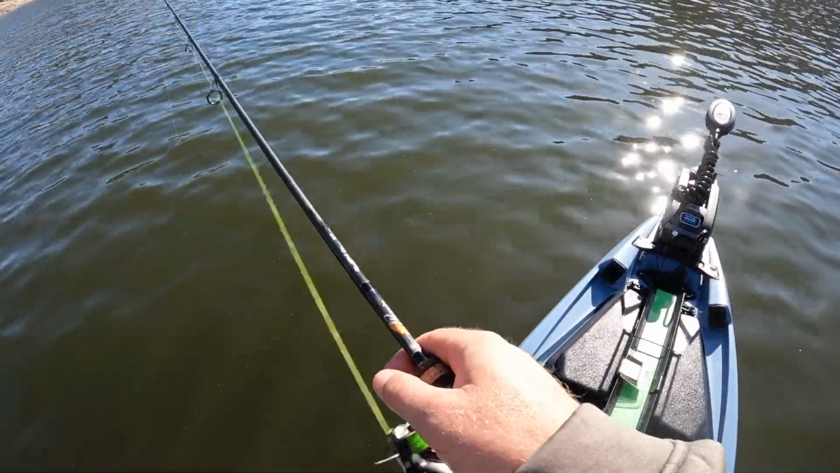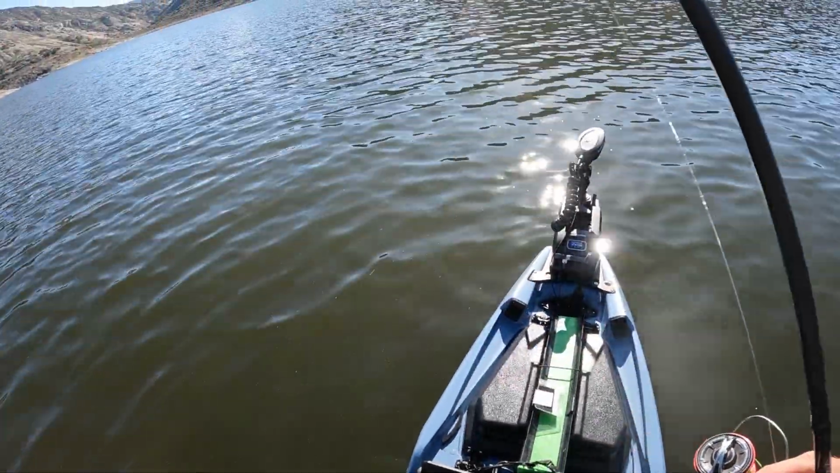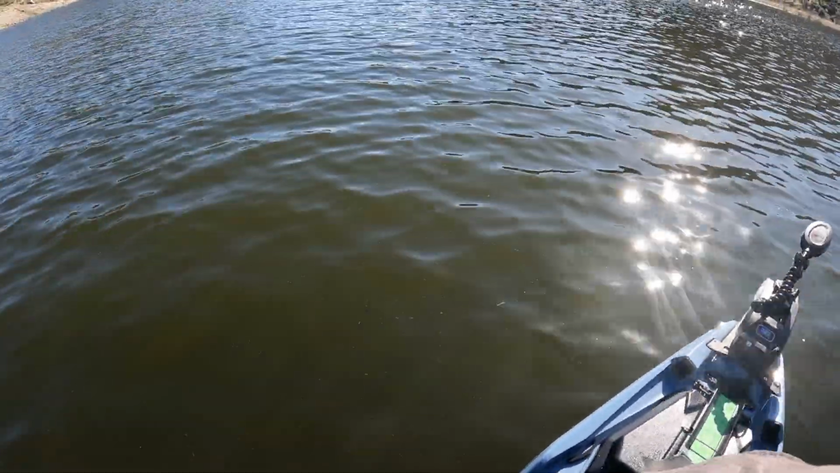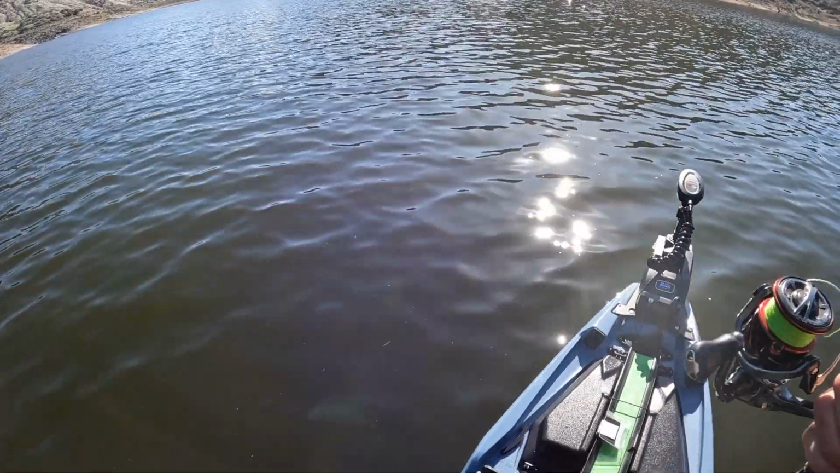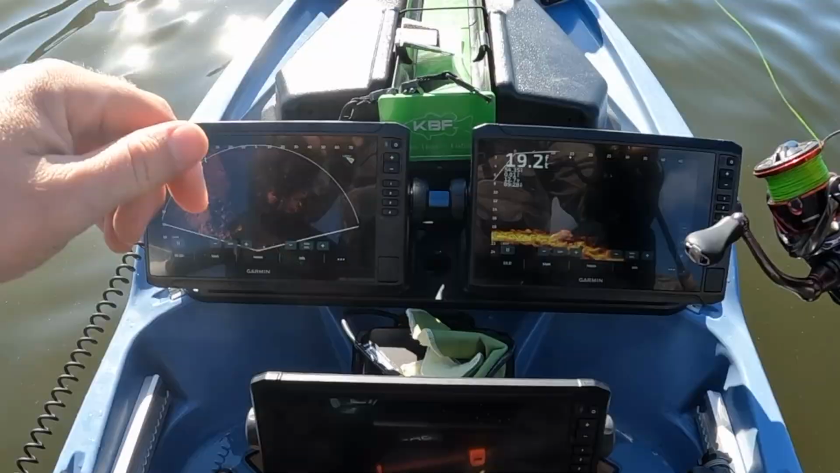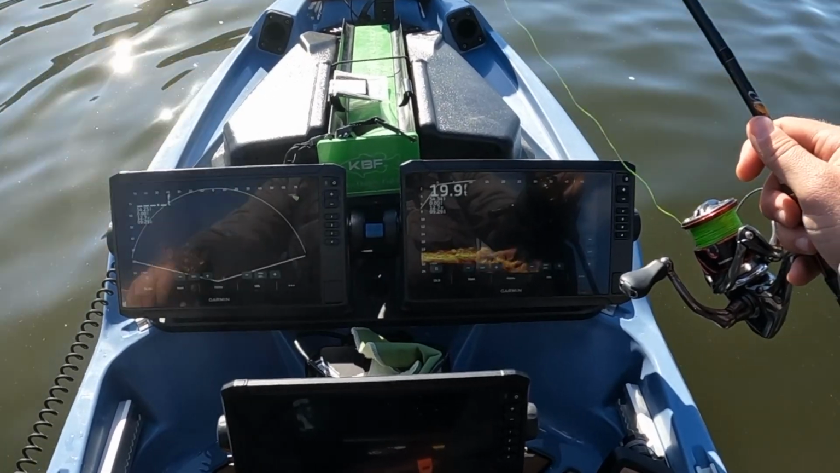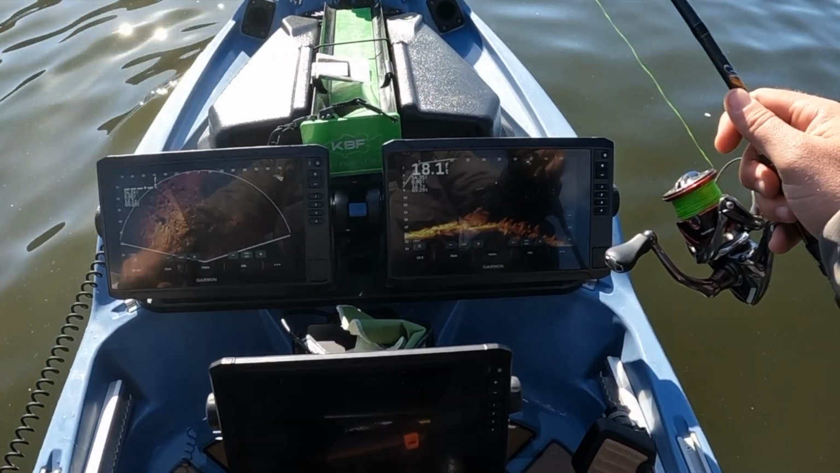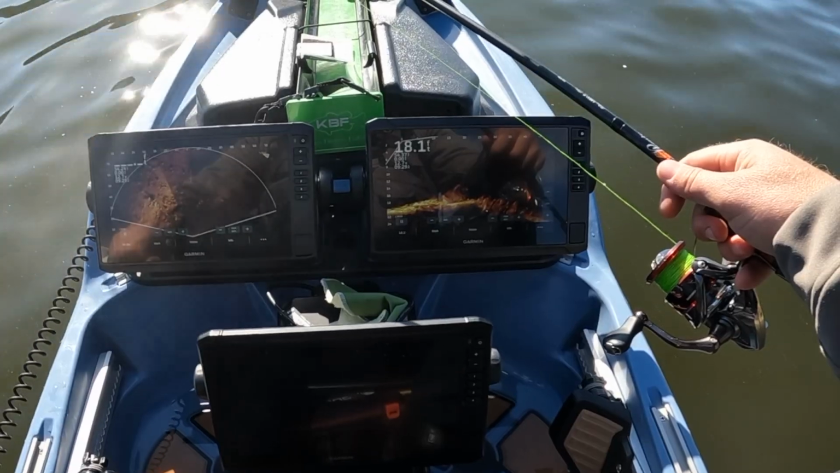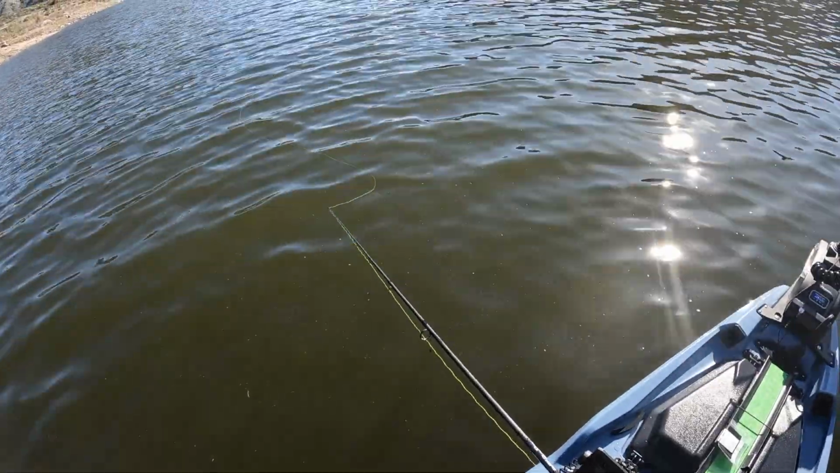Man, guys, I tell you, I have had probably one of the toughest mornings I've had in a while. Right now I got the dual scopes going, so let's see if I can show you guys this. This one's perspective, this one's forward. We're sitting in about 20 feet right now, and there's just a ton of, like, a rock field out there. And there's fish down there for sure. It's just getting them to bite.